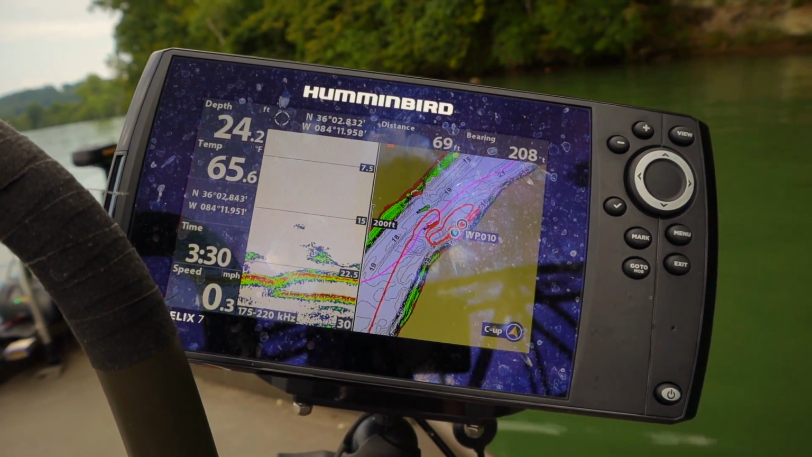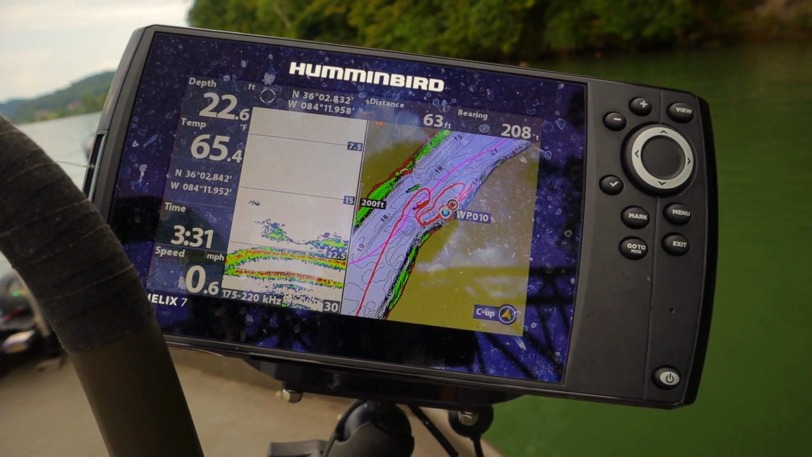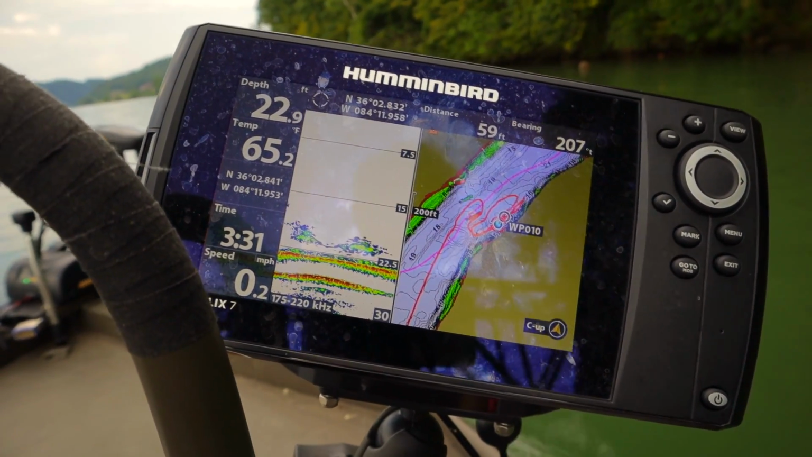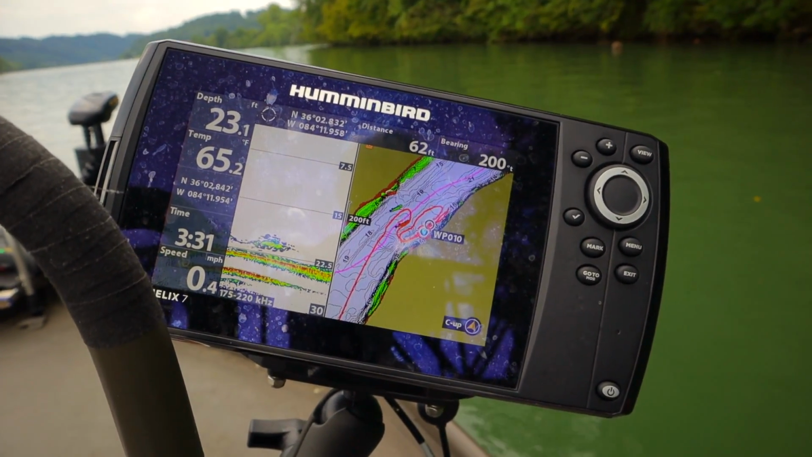So I've hit spot lock, so it's trying to get us back to where I hit the button. Trolling motor trying to orient itself.